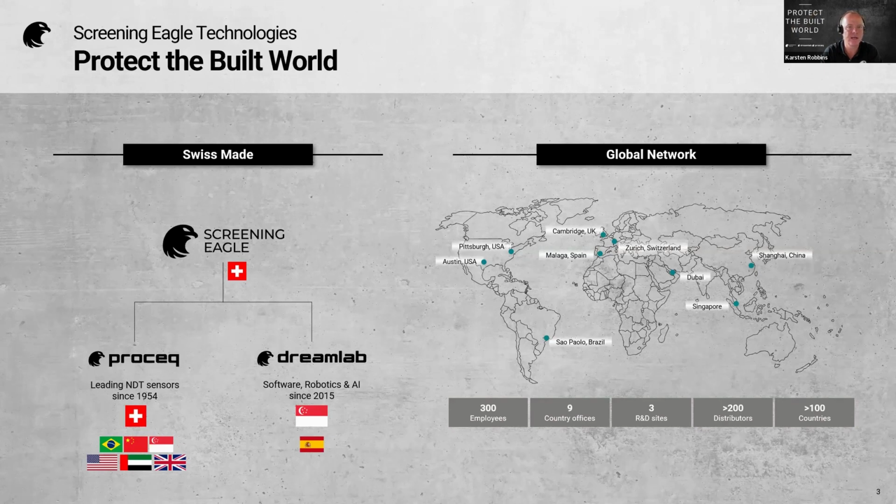You see the Swiss flag. We are a Swiss-based company, although we have two offices in the US, Pittsburgh and Austin, and we also have offices throughout Asia. We're a little over 300 people with 9 country offices, and we operate in over 100 countries.